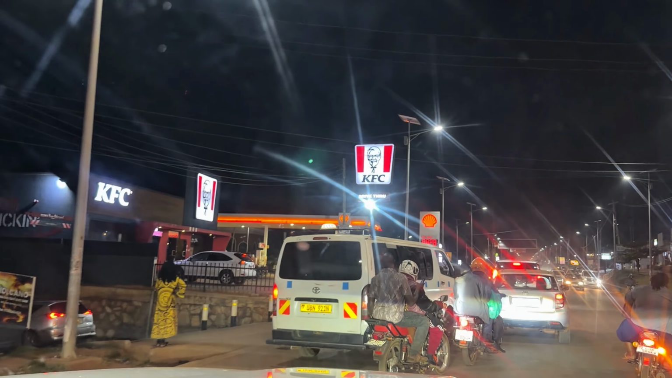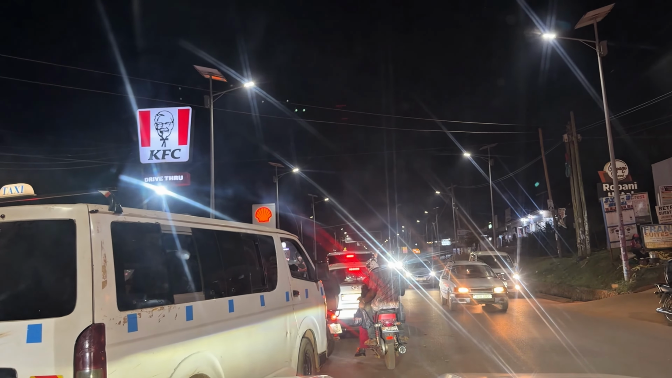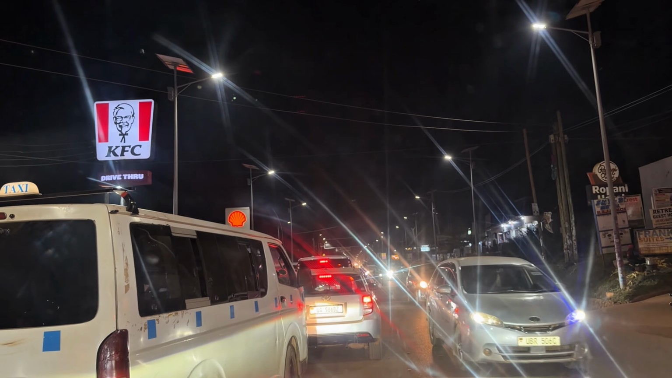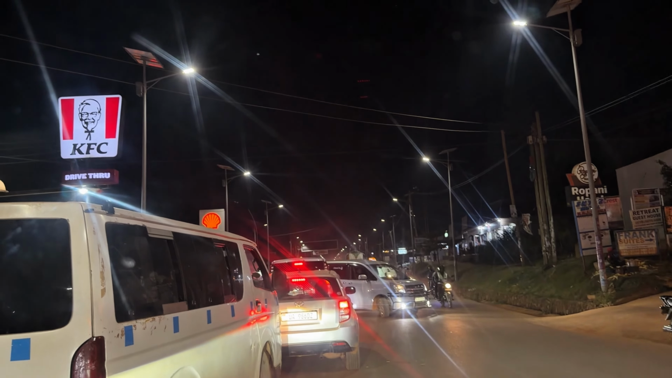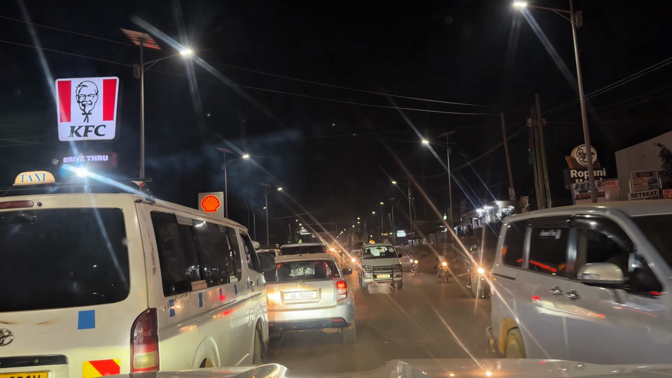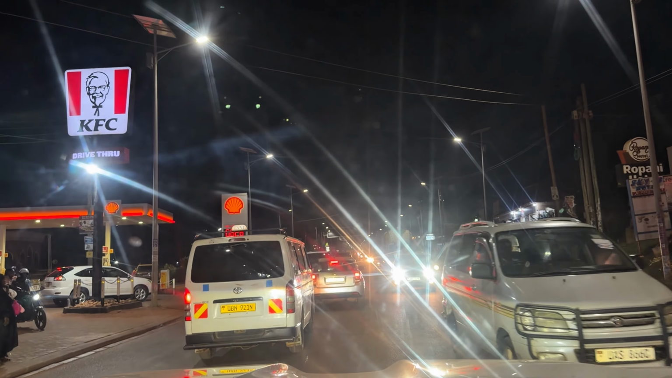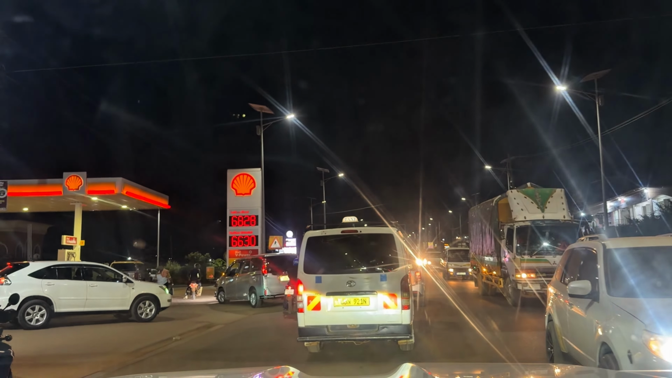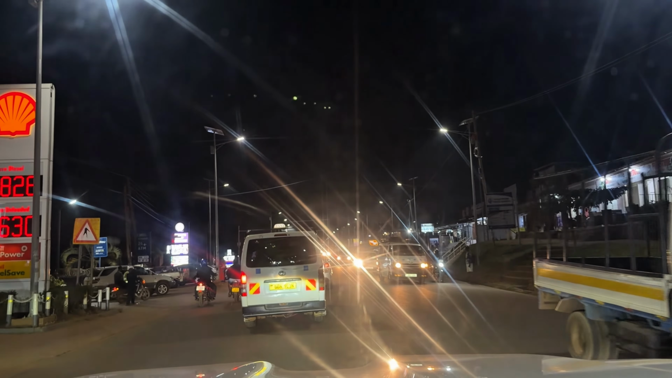There's a bit of a hold up here because of the KFC, which has a drive-through, and then the opposite side also has a road that's going up. This is a busy area, so it makes the traffic hold up a little bit, but once you get out of this place, then the traffic is swift. To the left side, we have Shell petrol station. Notice the price of fuel. I don't even know what we are going to do in this economy.